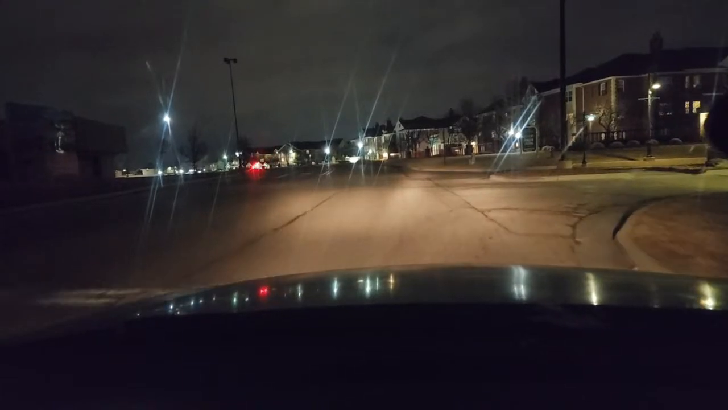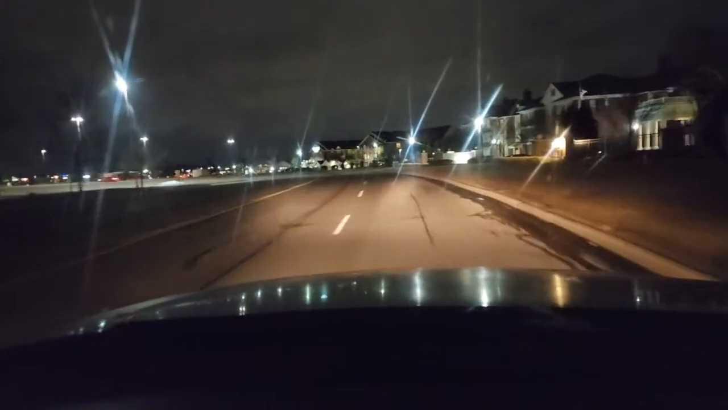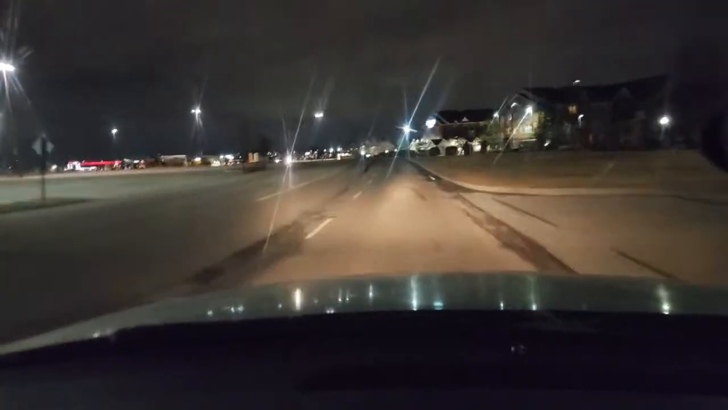Nice. And here to the left, this is a condominium area. It is actually for senior living. So a lot of these seniors are living good, but it's very expensive. So we all got to take care of our parents. There's still some snow out here.